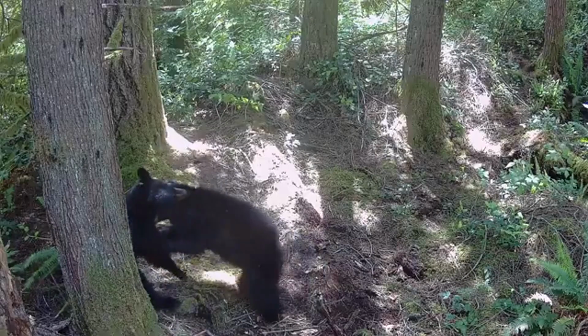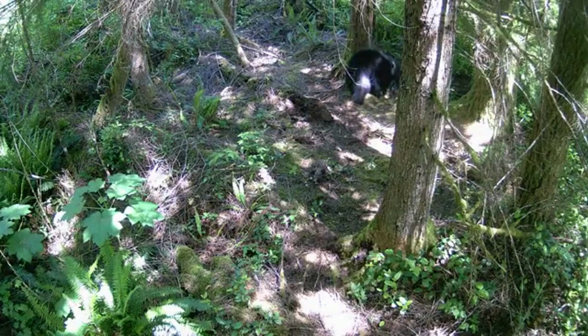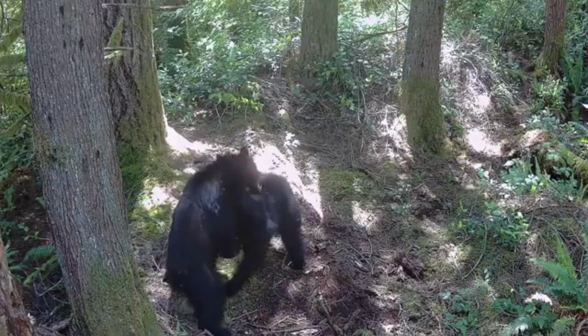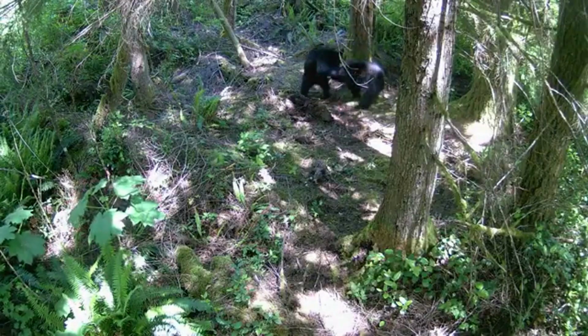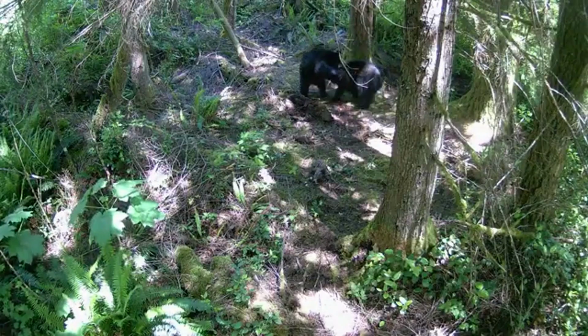Now, I don't do that on rub trees because bears are going to see them on rub trees, and they actually will climb up and do something about it if they do see a camera up there. But often I can put them up and bears don't even notice them, and they just walk by or carry on like this. Boy, it was good to see you guys at this wrestling match. You really were having a good time.